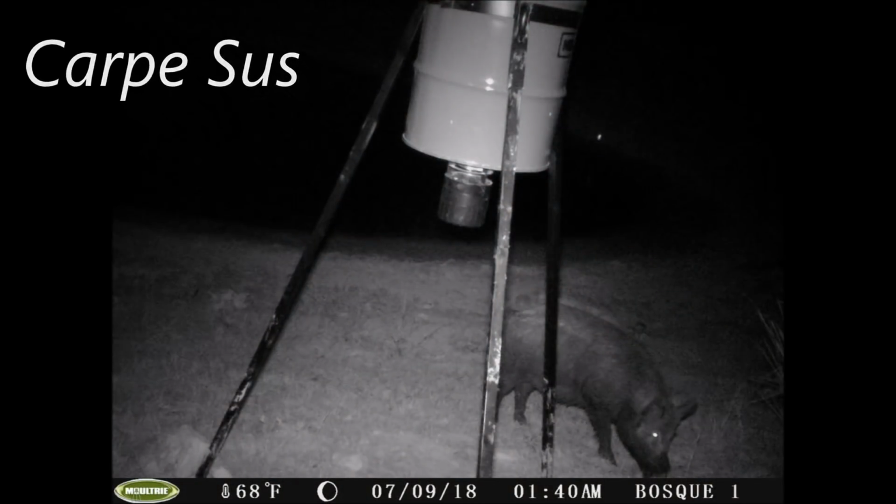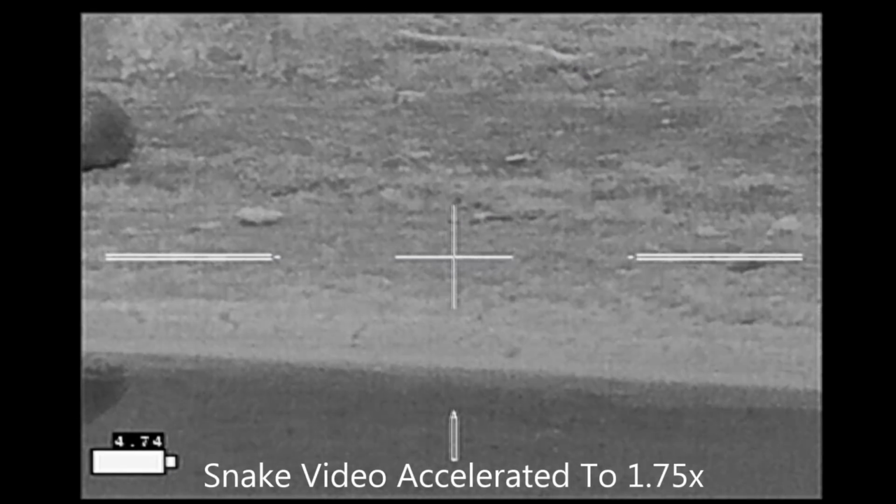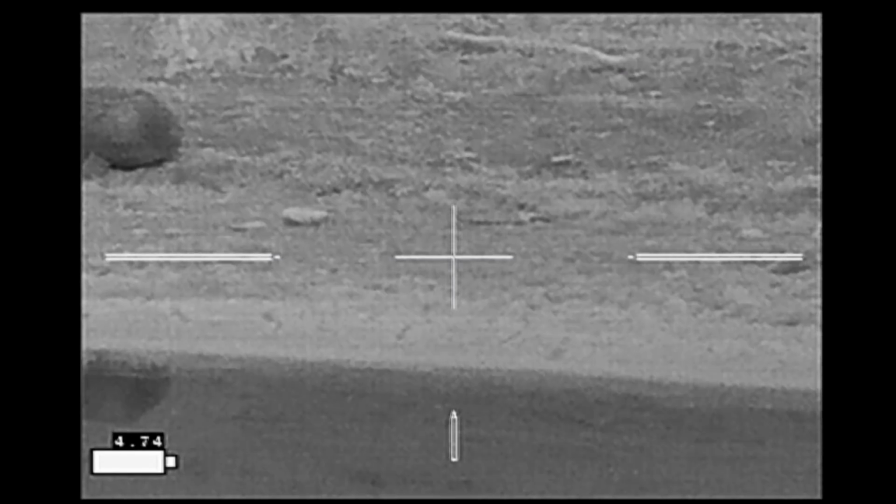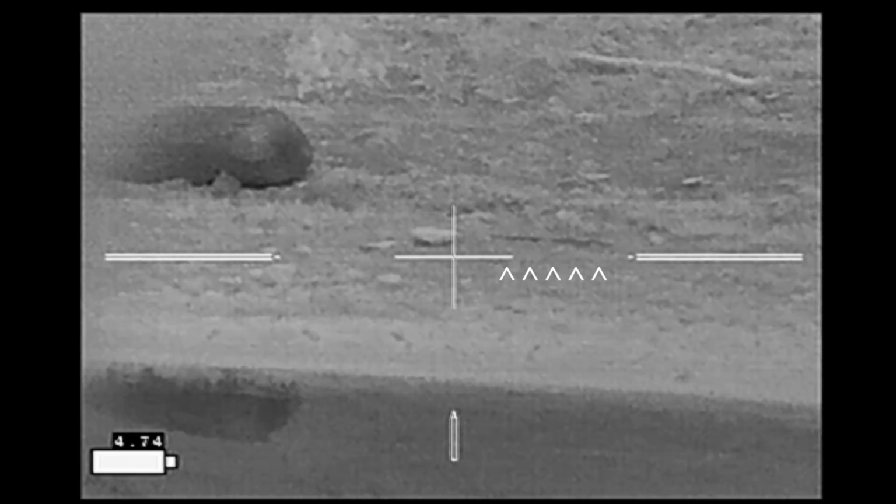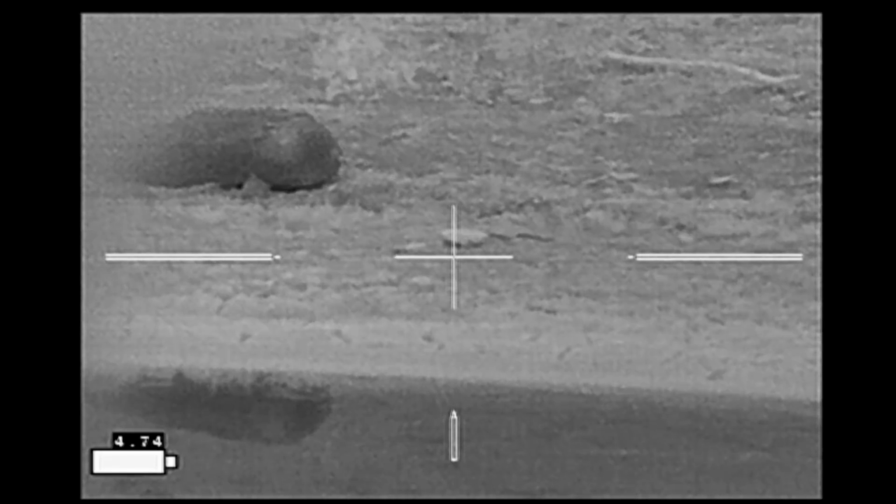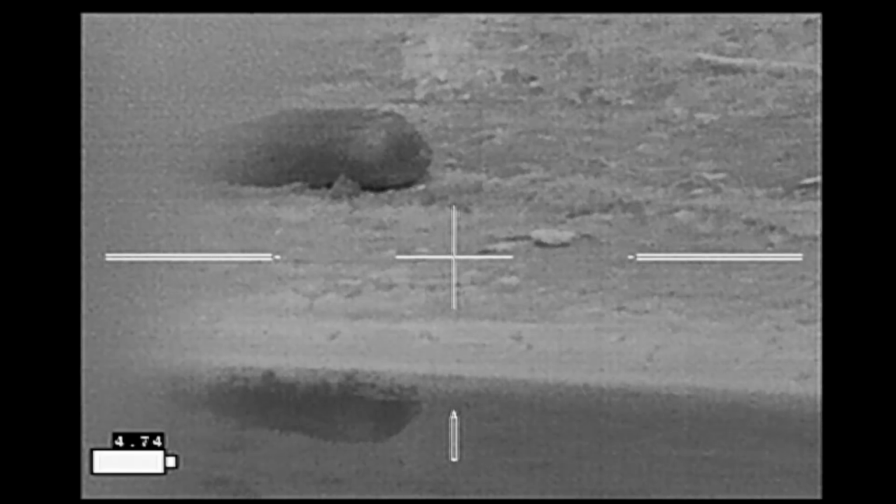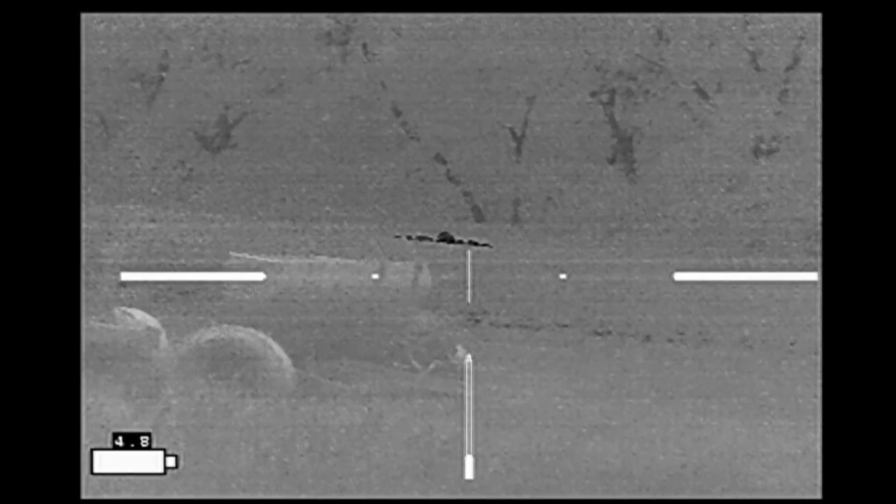In Carpe Sus, after 2 weeks, we finally had one hog returning to the feeder that we'd set up at the north end of the property where we hunt. After 3 hours of watching the feeder, about the most exciting thing that we saw was this snake that had come out of the water, slightly hotter than the ground underneath it, so it stands out just a little bit. Since we needed to return the SD card to the game camera, which was over by the snake, I let Ben return the SD card to the camera.